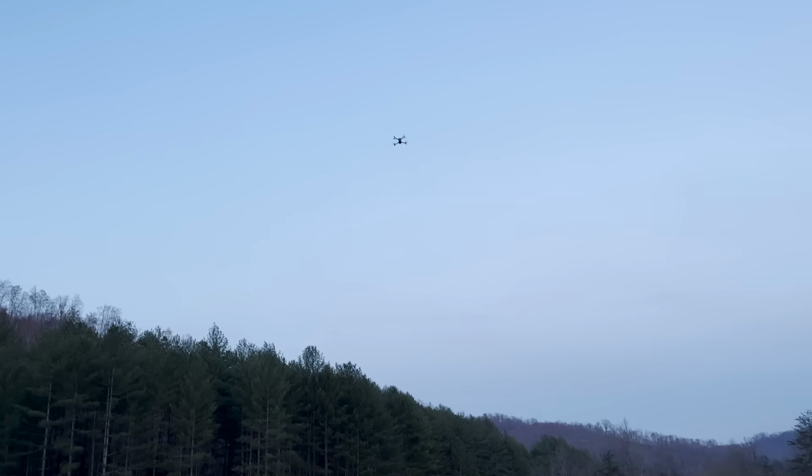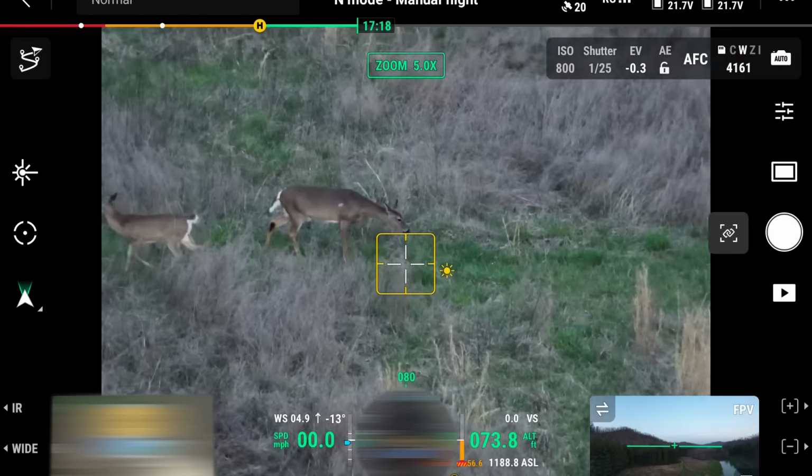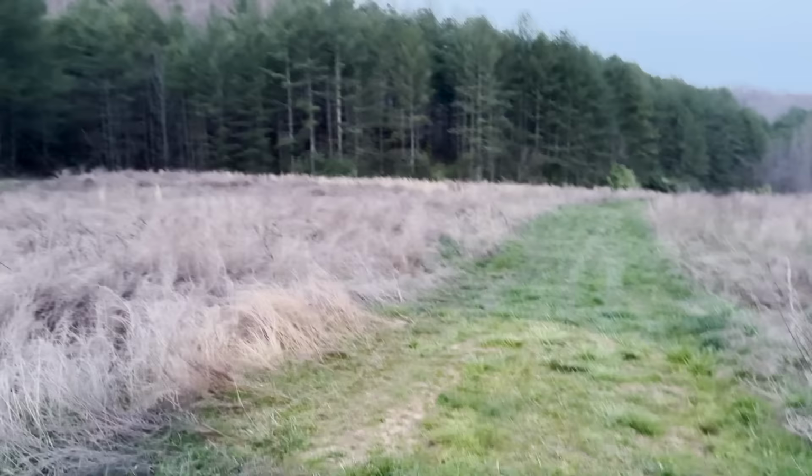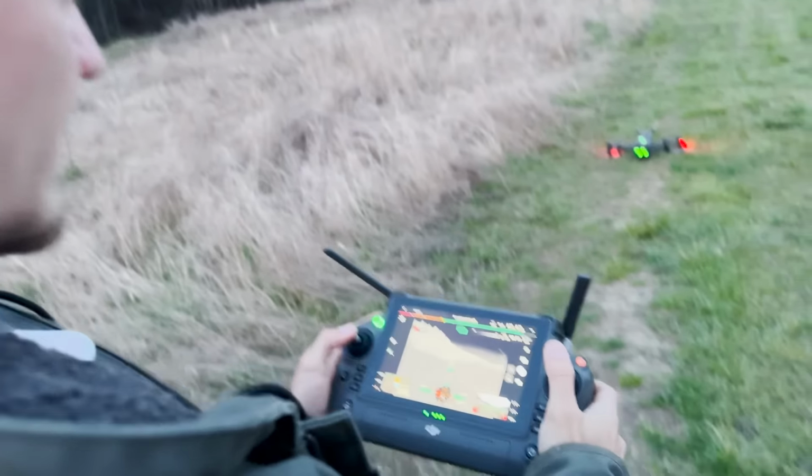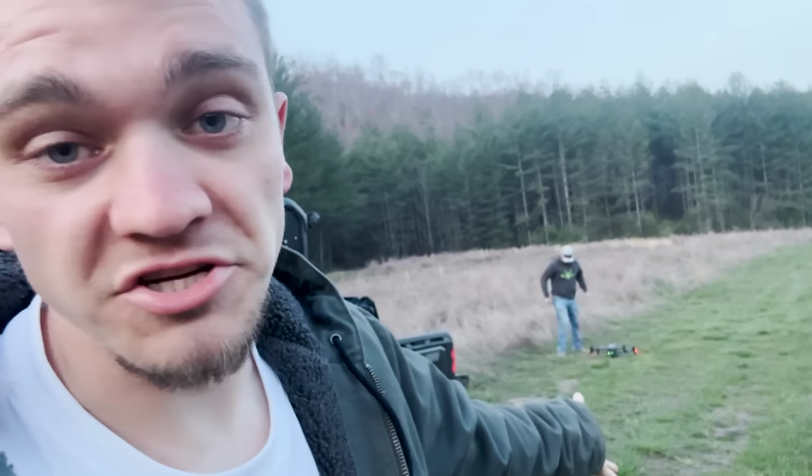This is a thermal drone with the ability to fly for 45 minutes at a time and have a 200x zoom, along with the thermal, of course. This is a deer finding machine. We just got this like a week ago, so we're pretty new to it. We've never actually found an animal with it before. And this evening, if the animal's around, hopefully we're gonna find our first animal.